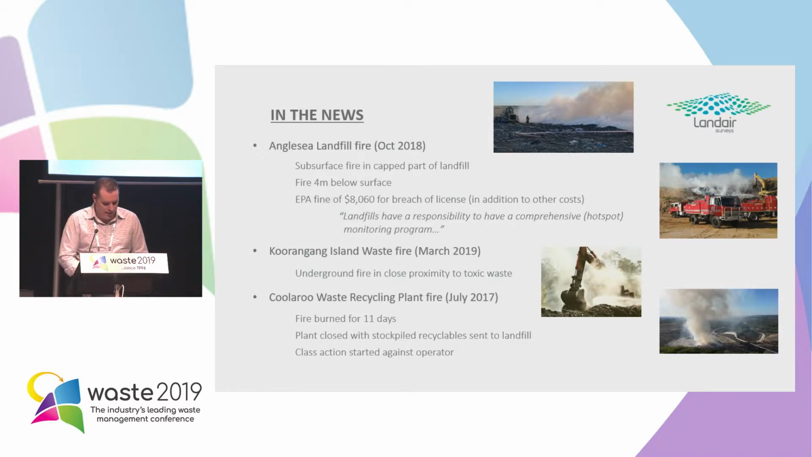And there was a big one down in Melbourne in July 2017 at a waste recycling plant, and that burned for 11 days, and it caused a significant public nuisance and a loss of reputation in the community, where people weren't allowed in their homes for days on end because of this. The EPA undertook a forced closure of the site, and as a result, all the stockpiled recyclables from almost half of the councils in Victoria that used this site were then sent to landfill. So there's a lot of lost opportunity there. And to make it worse for the operator, a class action was started against them.